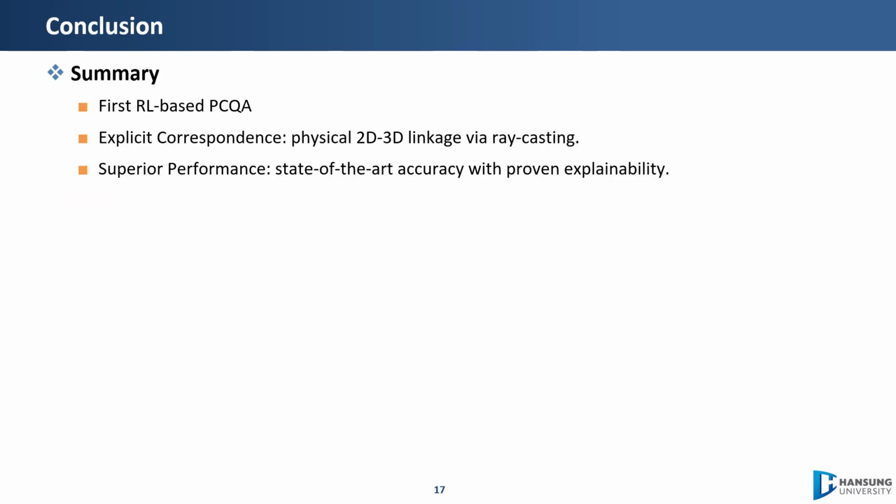To conclude, R3-PCQA is the first reinforcement learning-based point cloud quality metric. It builds an explicit physical 2D to 3D correspondence through ray casting, selectively attends to the regions that matter, and integrates views the way human perception does. The result is state-of-the-art accuracy with built-in explainability.